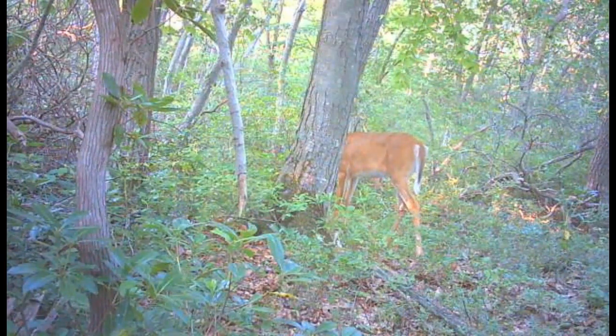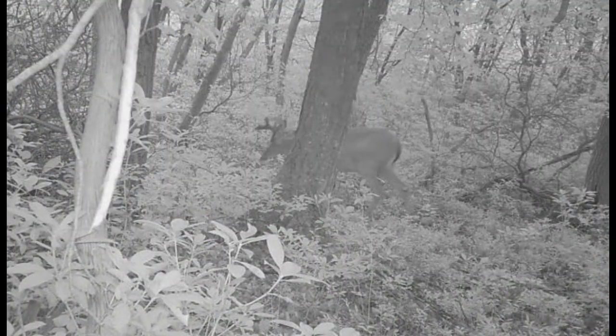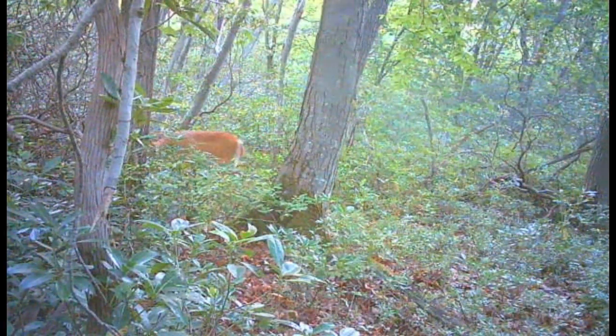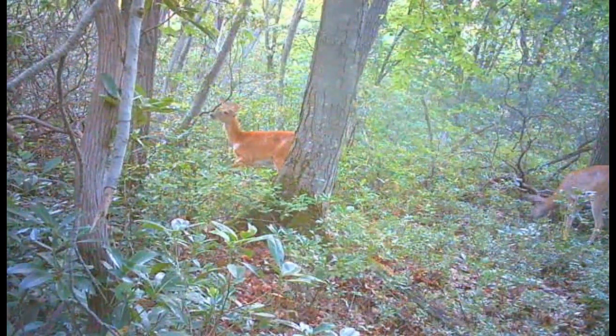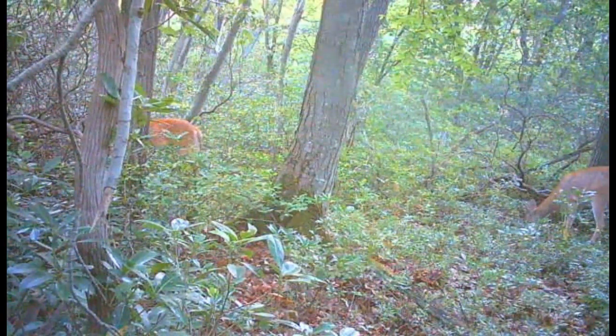And here at the end of the video, I do have myself standing next to that tree. Then we got what looks to be the 8-point that we've had on the other cameras in here right at dark or right after dark. Or I guess either right after dark or real early morning. Then another doe driving through. Along with that little spike fawn.